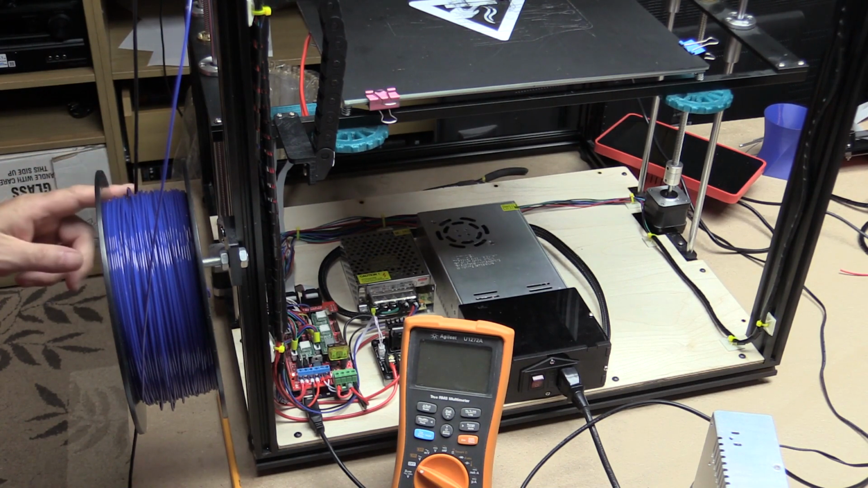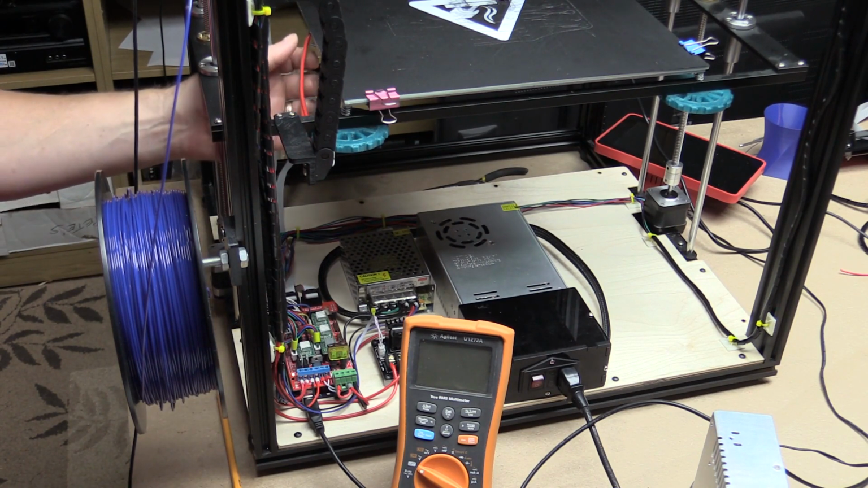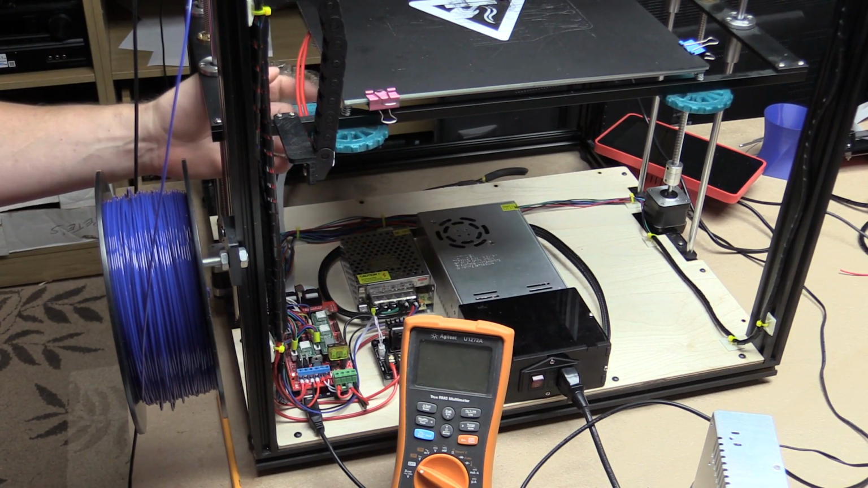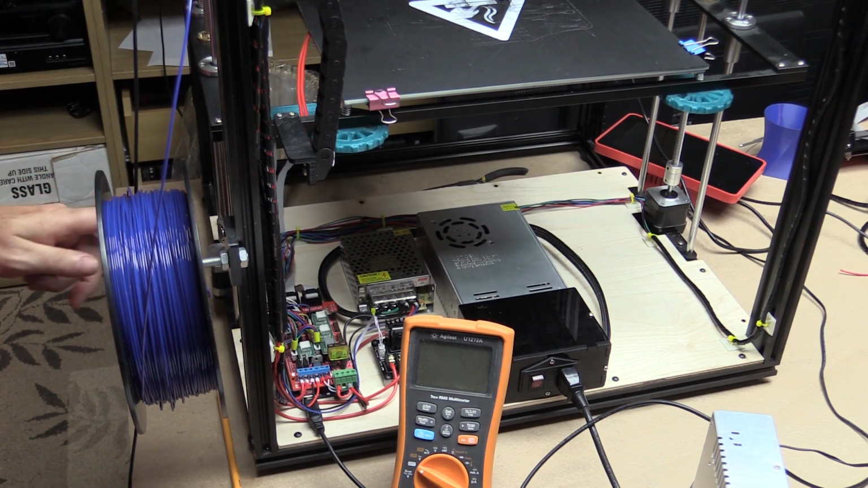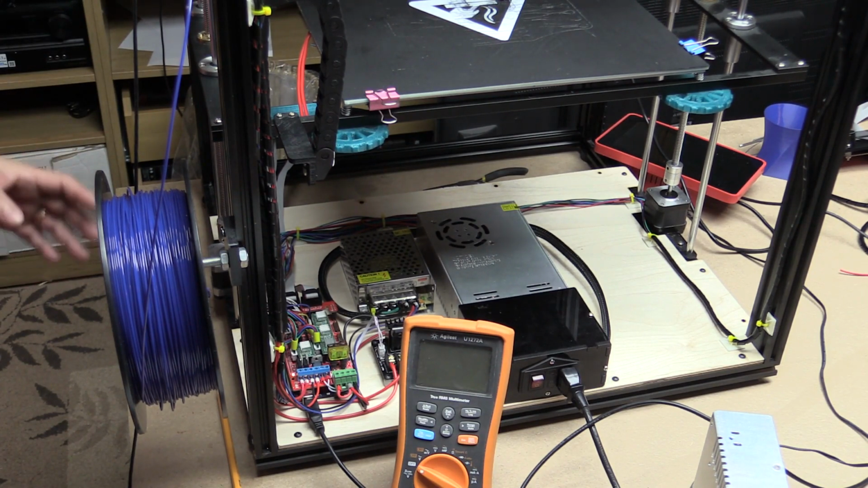Now, I also mentioned in that video that the wiring should be upgraded, especially if you're going to go above the 19 volts, if you want to go to a full 24 volt power supply. Now, I titled this video Wiring Matters. Why? Well, because it does. And what I want to show you here is why it matters.